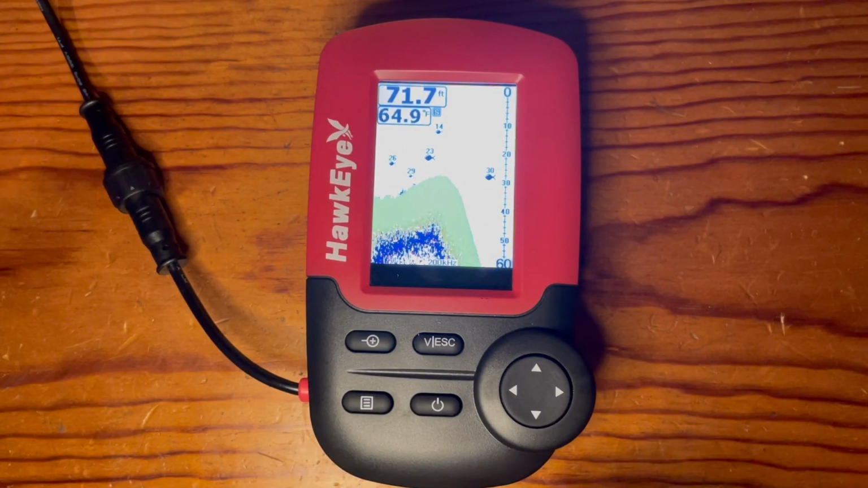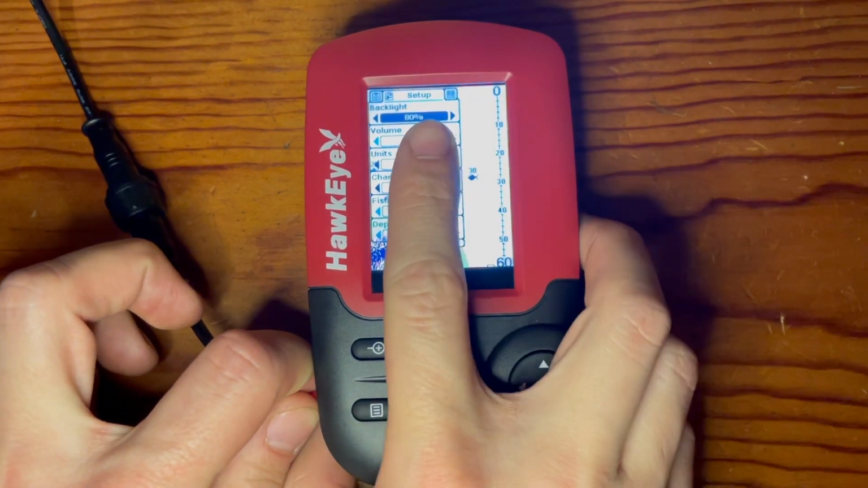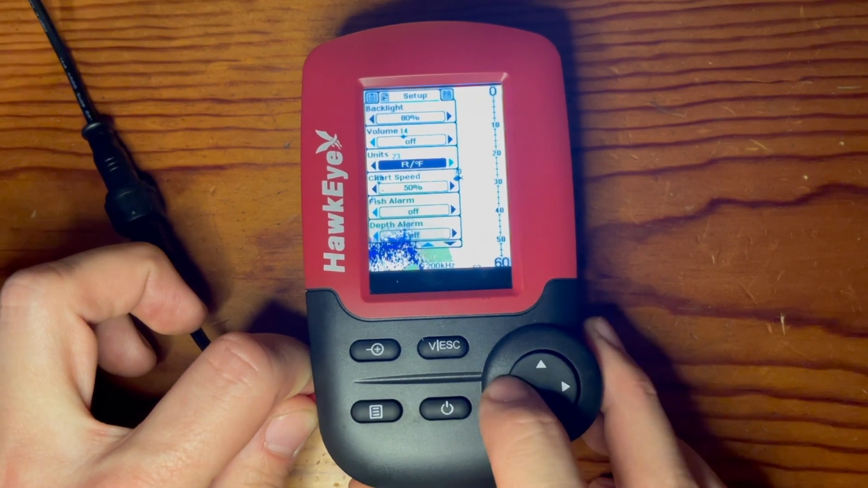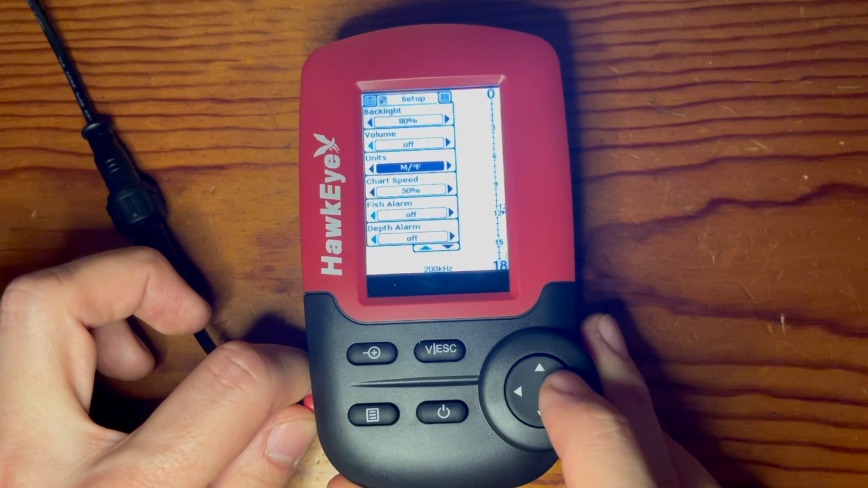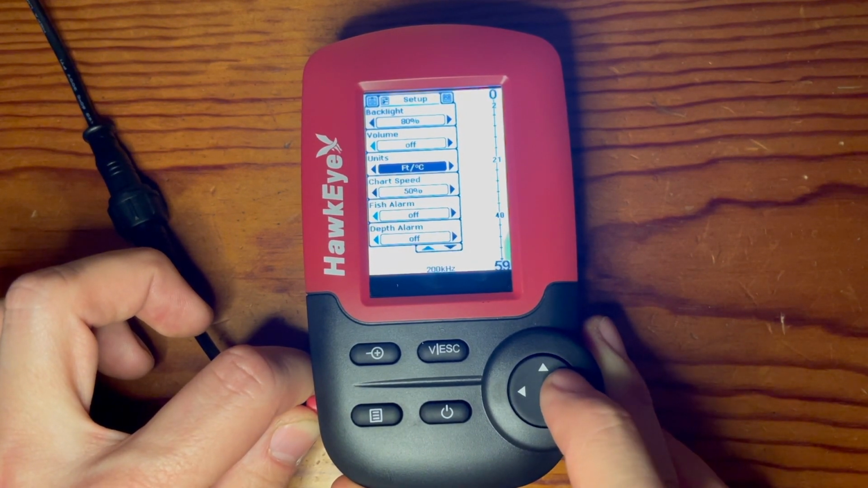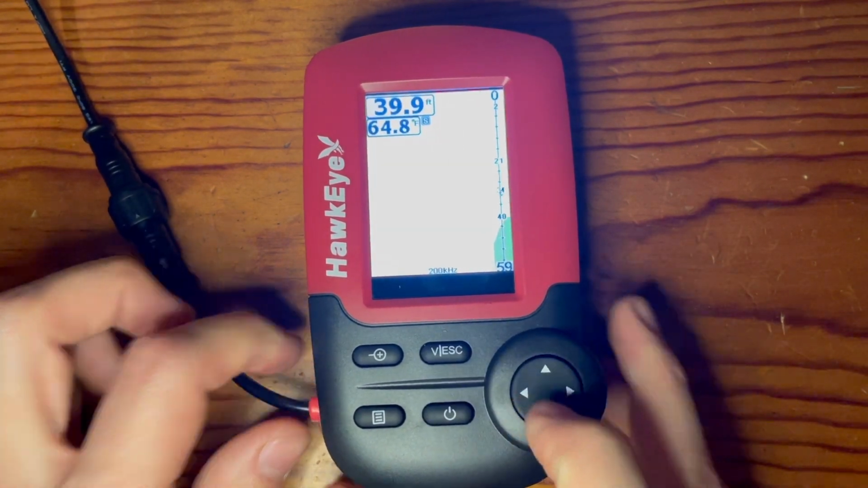To modify your units of measurement, select the menu button here. Select it again to move the tab over to setup. Scroll down to units, and then your unit selections you have are meters Celsius, meters Fahrenheit, feet Celsius, and feet Fahrenheit. And then click escape to save your setting.